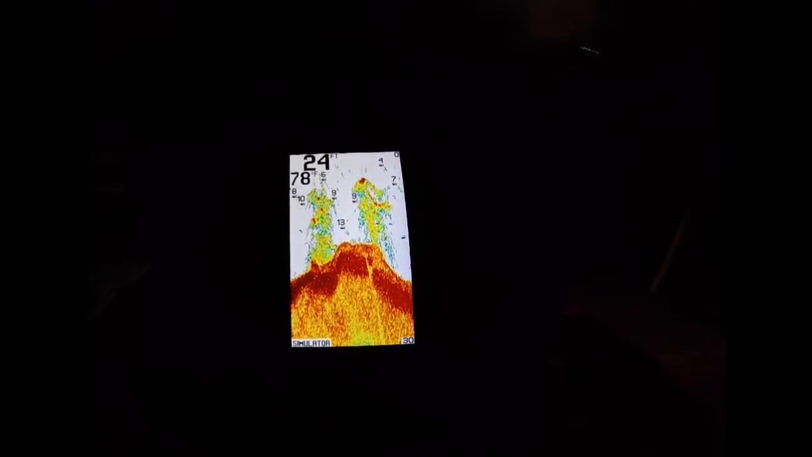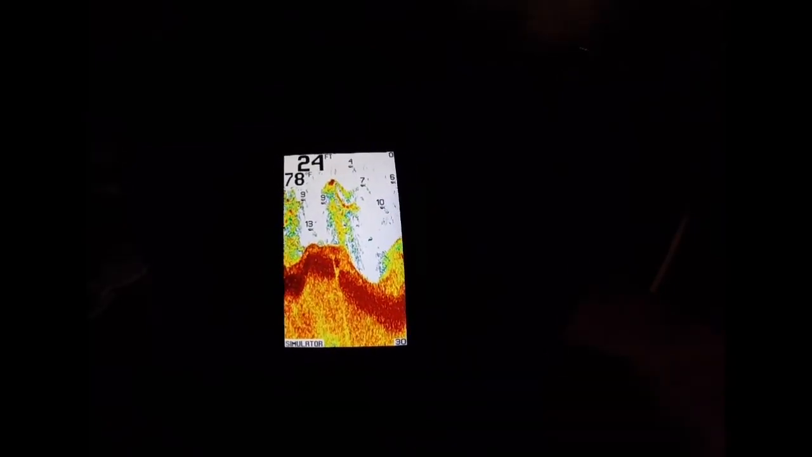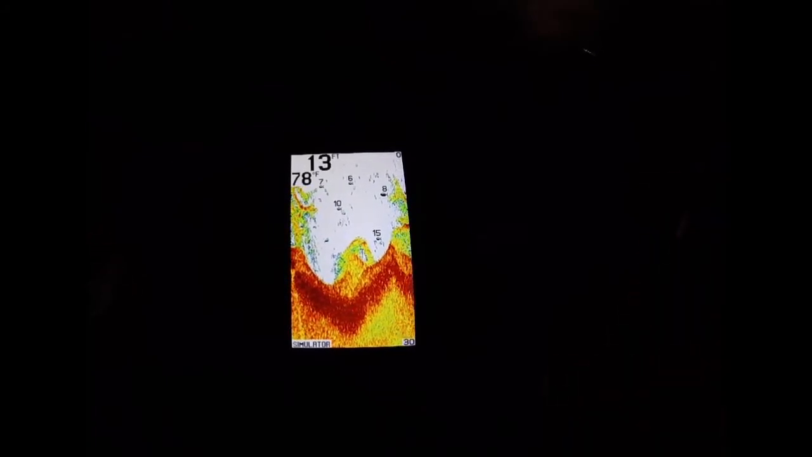So this screen right here is 4.3 inches. It can swivel and it can tilt. But in order to tilt it, you have to adjust something on the side, which I'm not going to do because I like where it is right now. So it can come up and down, whatever. Swivel. So wherever you are on the boat, you can point it to where you want it.